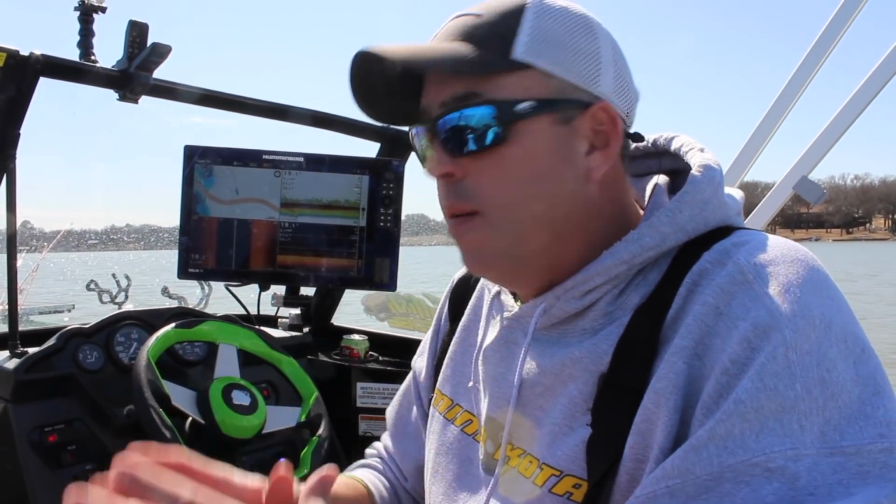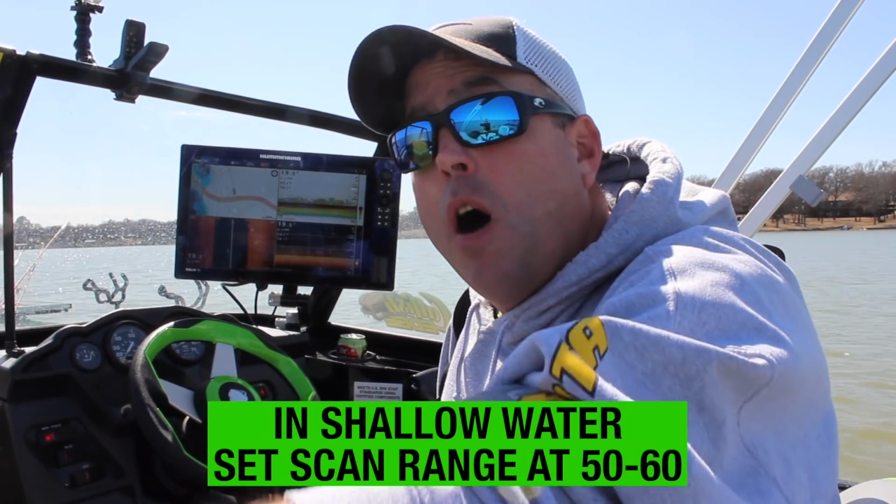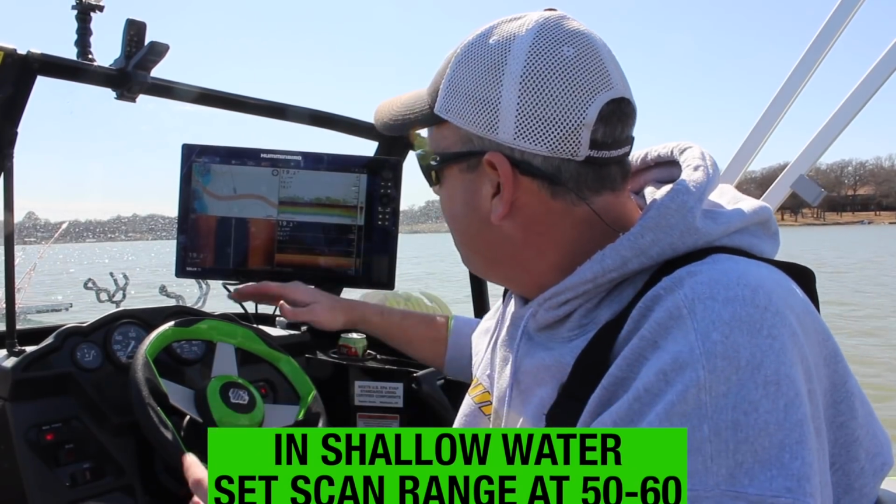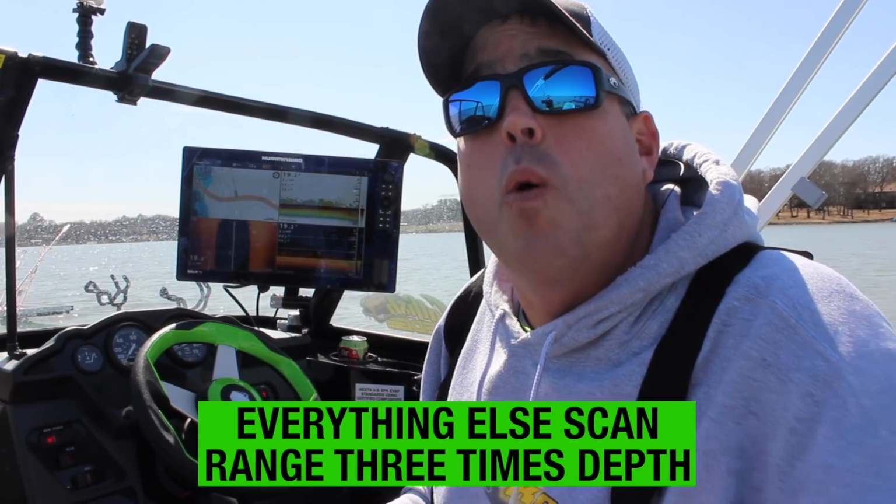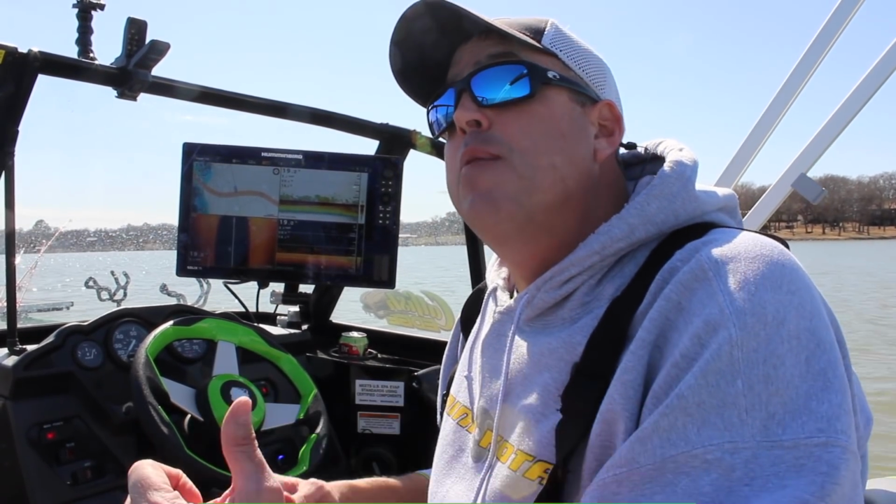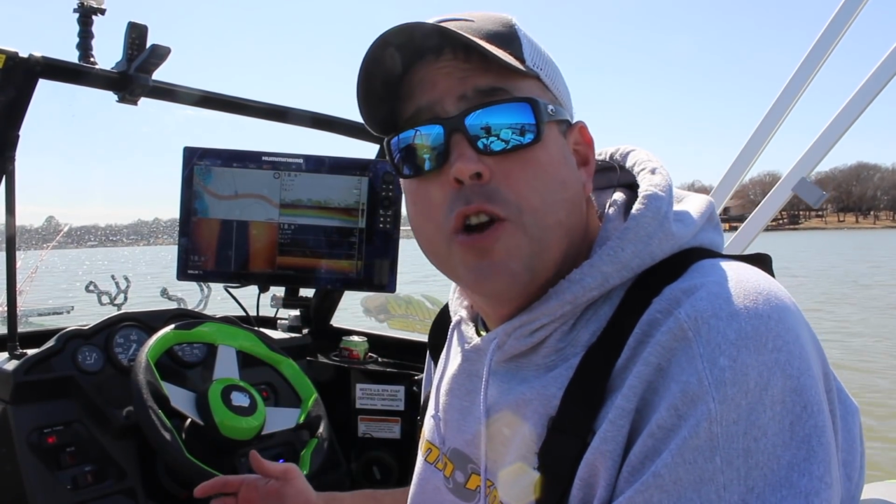That's going to give you a good, clear picture of the water column, as well as the area 60 feet out beyond the water column. So you're going to have a good scan range, and you're going to see lots more fish and structure while you're scanning. Now keep in mind, you can set that scan range further out and look at a larger area, but when you do that, it really reduces the amount of detail that you see on the screen, especially when you're using a sonar unit with a smaller screen.